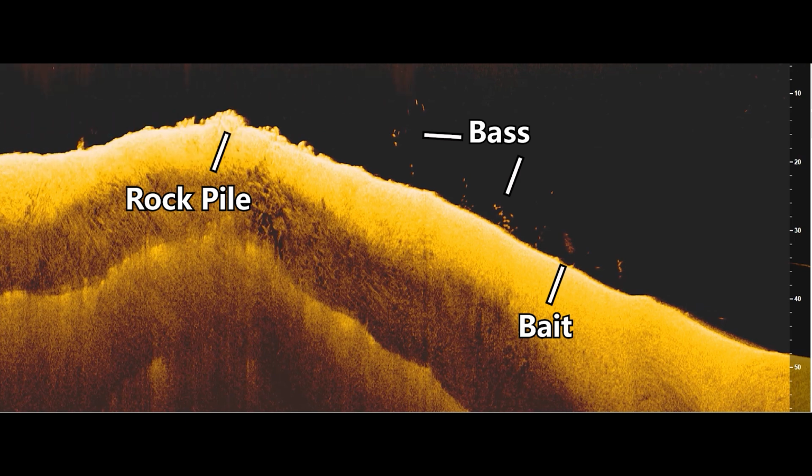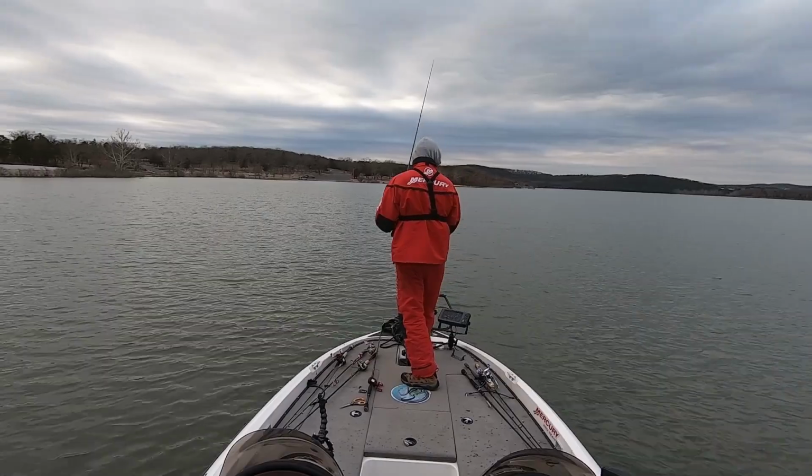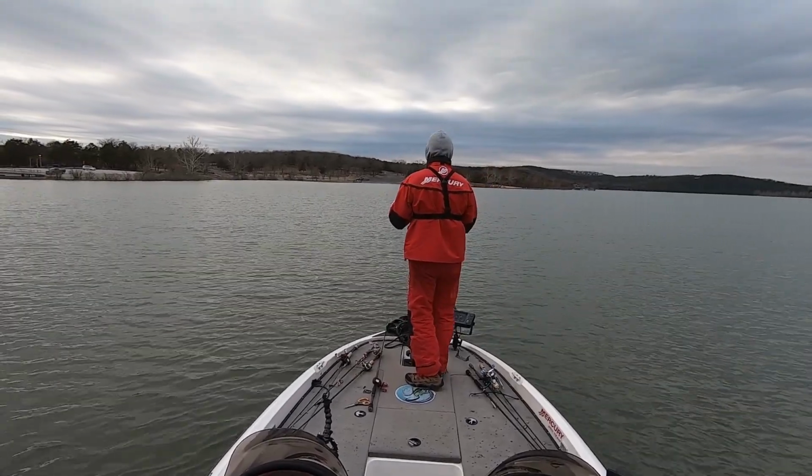But one thing I did notice is that these fish were spread out pretty far along this drop, basically from the first rock pile for about 50 yards to the next rock pile. The fish weren't really positioning on one particular rock pile. They were just roaming up and down the edge of this point, moving from rock pile to rock pile. That has to do with the cloud cover we had on this day, and cloud cover a lot of times makes these fish roam around. So I started just throwing that football jig down there, and I got some really good bites.